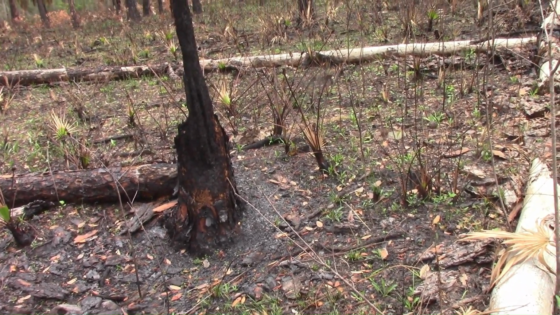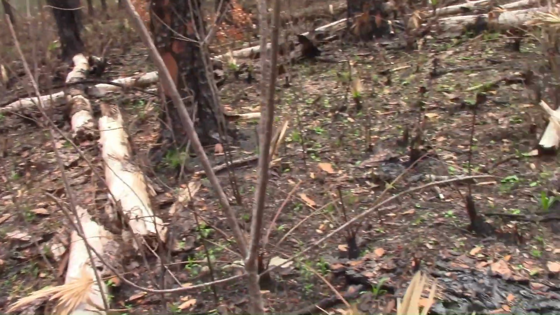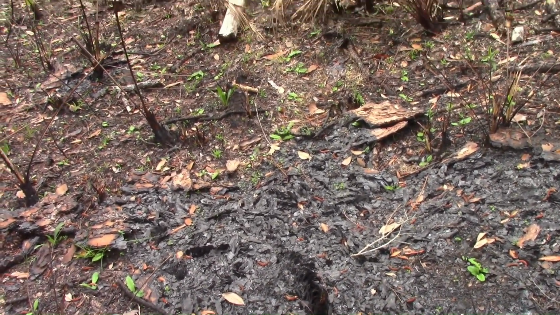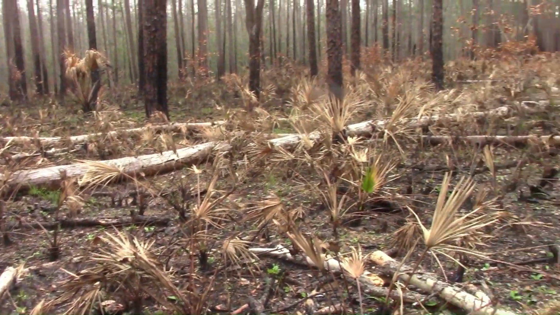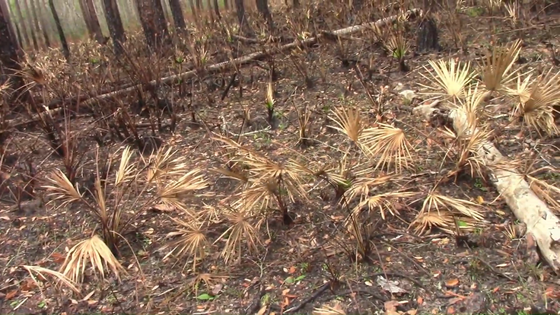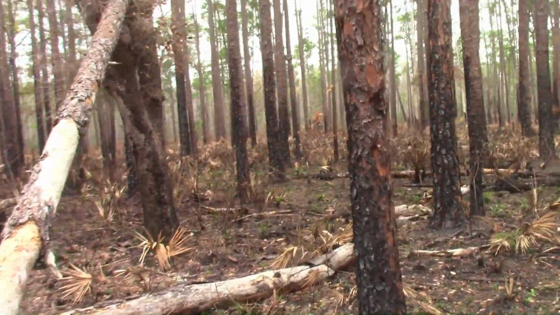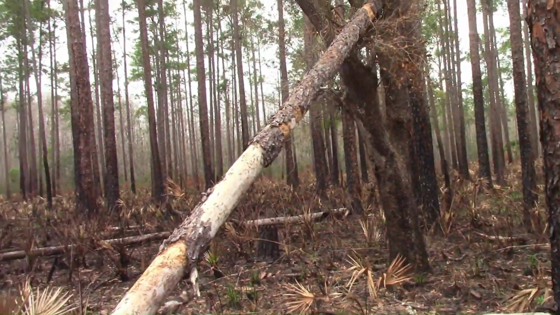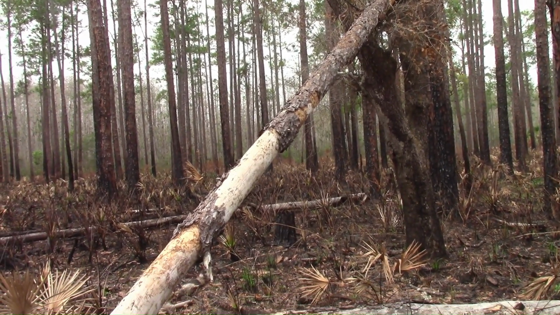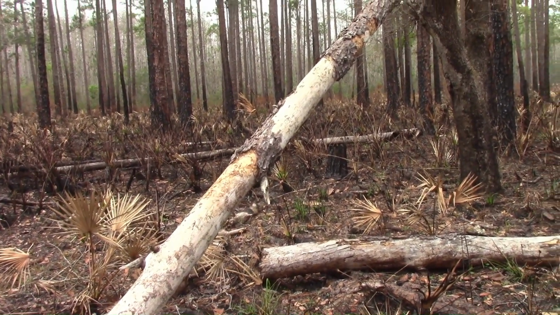That's where the sap came out and was burning. So yeah, that tree's upside down. That's not natural, unless a hurricane tossed it around.